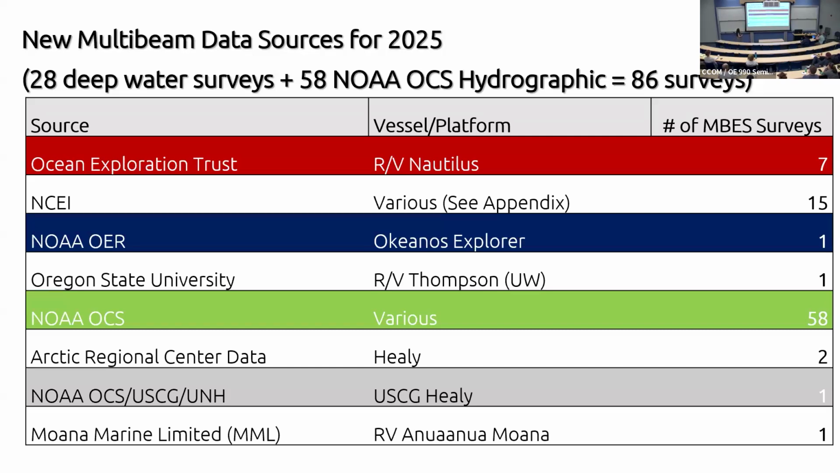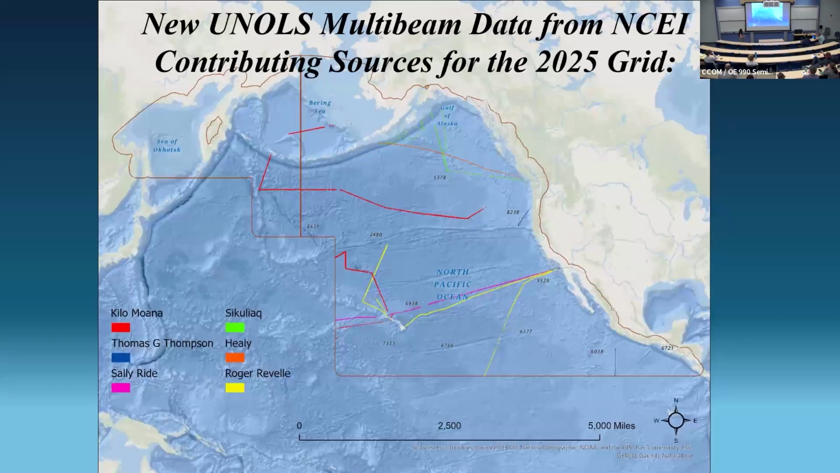And then I separated out some of these other cruises we got that were cleaned from other sources. Most of the data that we concentrate on cleaning here is usually data that's come through the US academic fleet, the UNH fleet. And these are just some of the ships that we worked on and brought into the grid this past year.